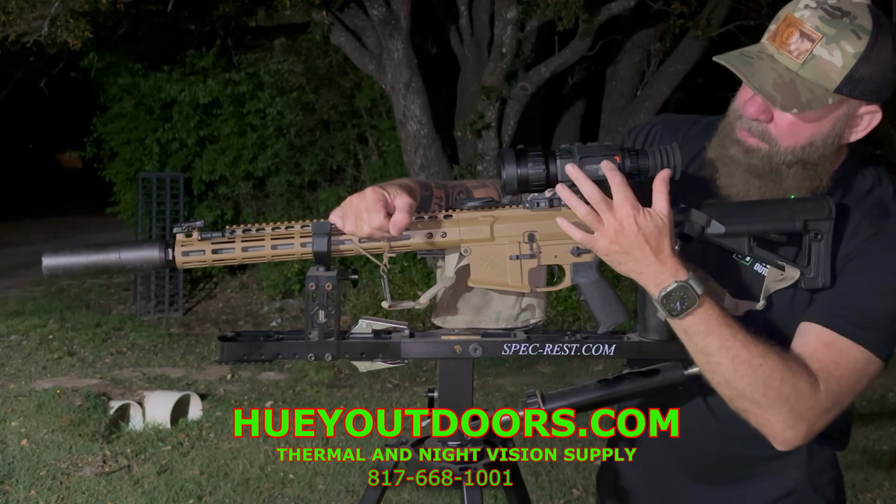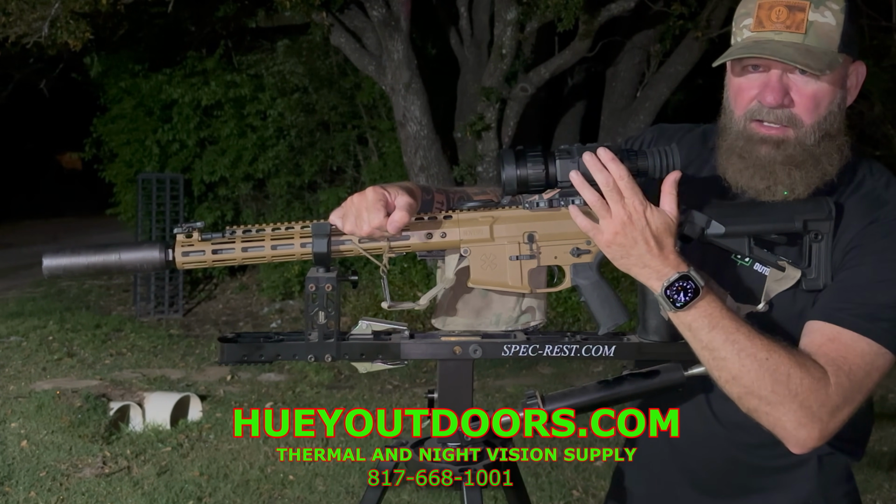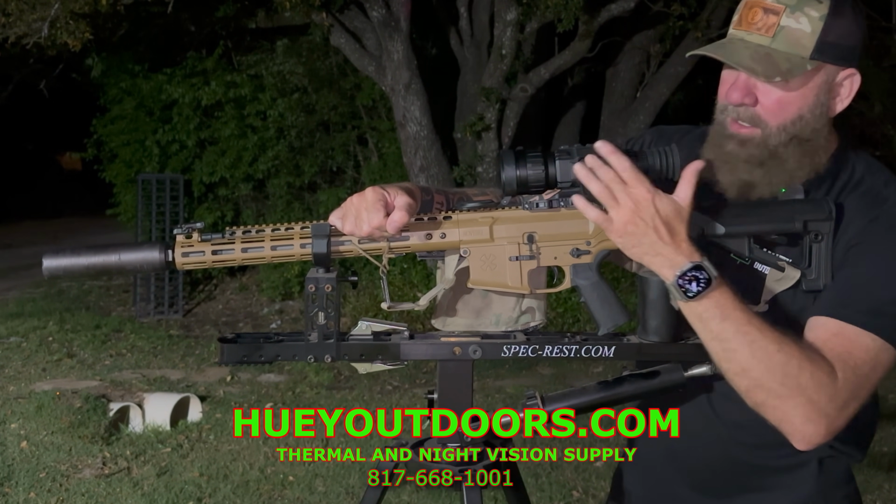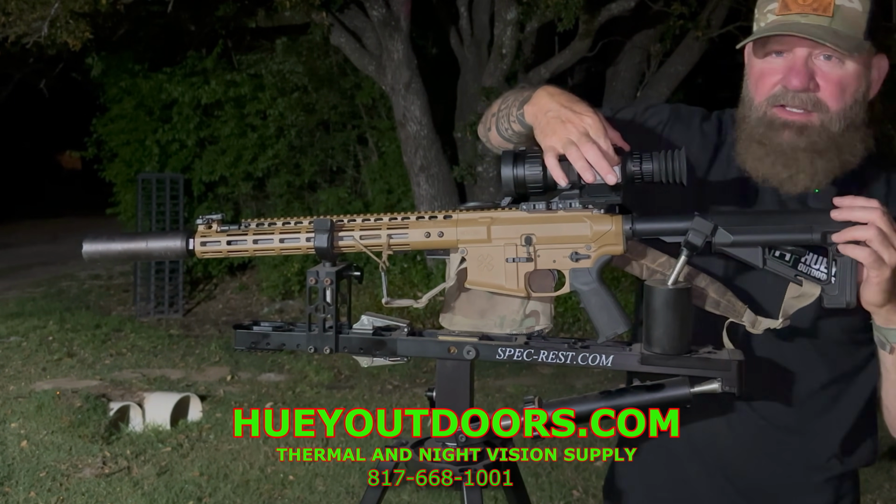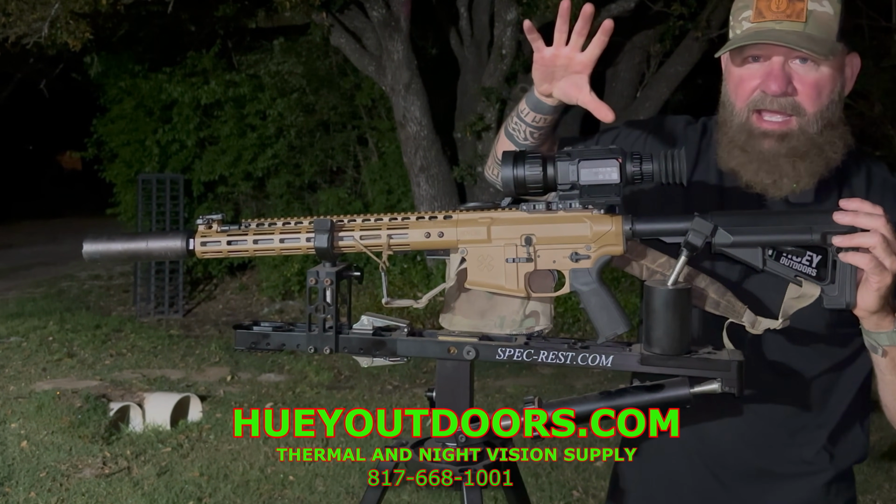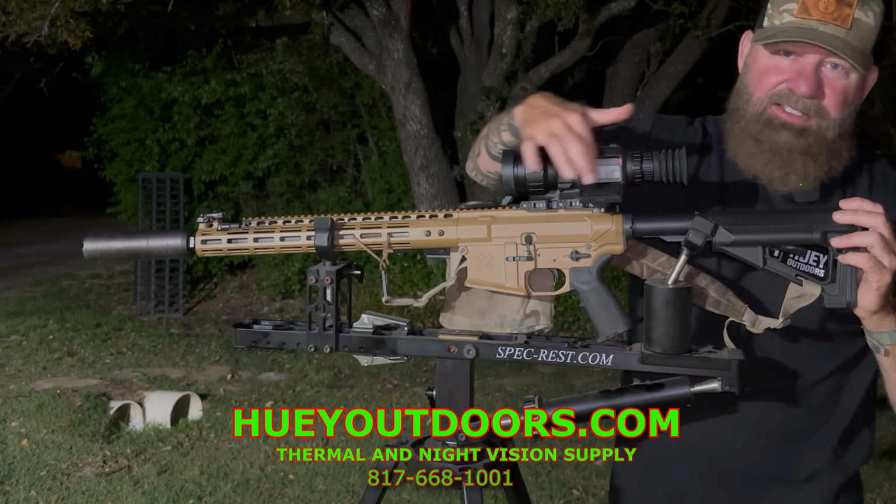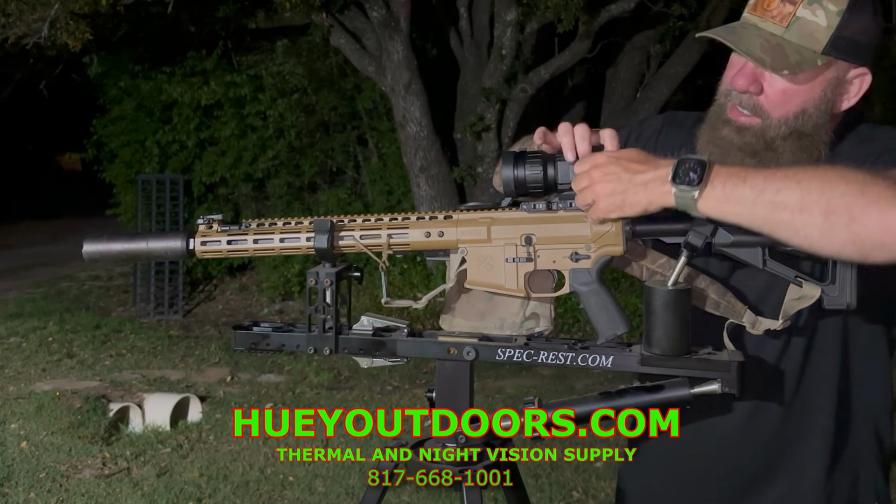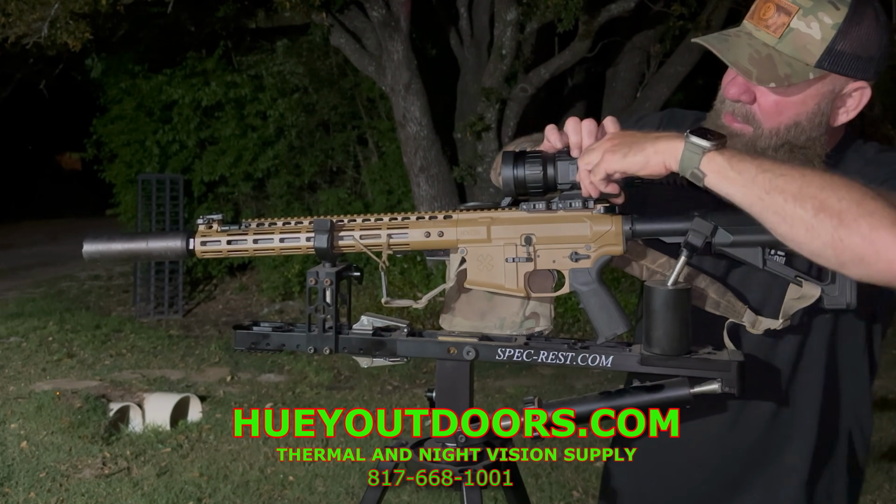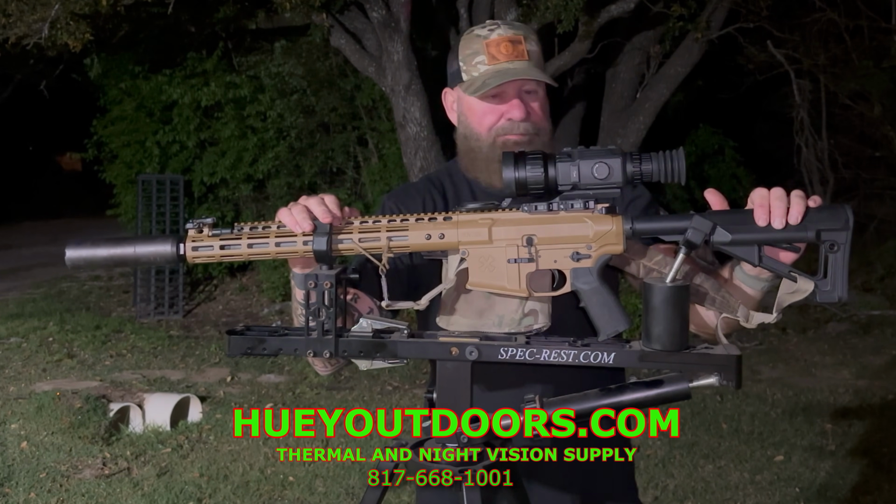Another great thing on this is, you see this battery cap open. If you don't get your battery cap locked down good and it comes flying open, it's not going to turn off. I don't know if you can see it right here, but there's a little red switch and you have to push that up, and then your battery comes loose. Right now that battery's locked in. It is not coming out under recoil. The scope is not going to turn off. This is just a secondary lock that makes it even more secure.